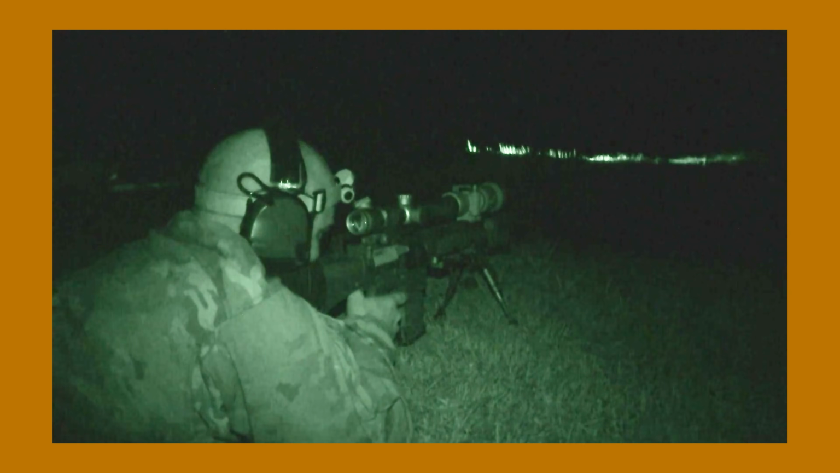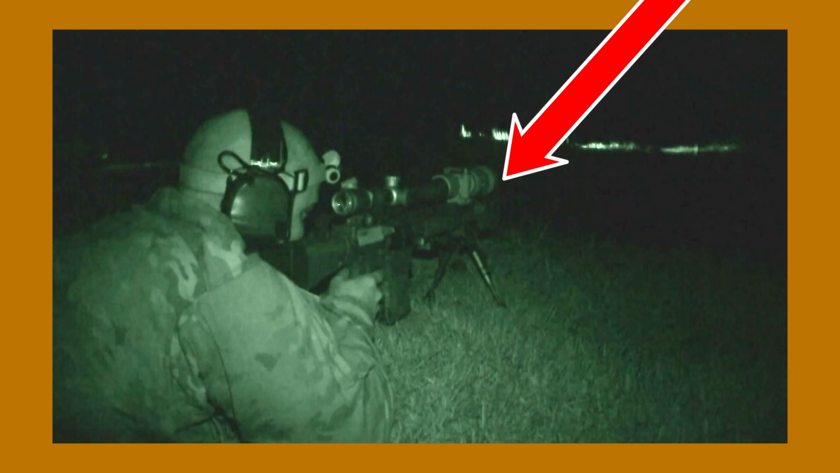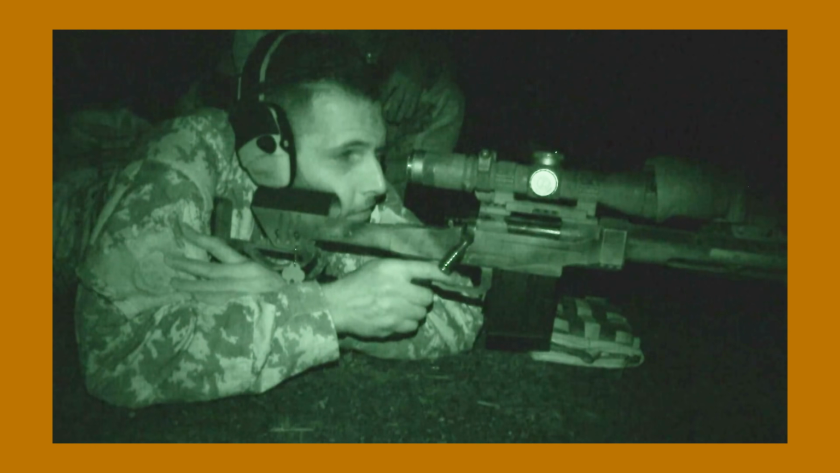There are things like thermal clip-ons, which basically add on thermal capabilities when you want it, and you don't have to worry about losing battery on your main sight or losing your zero if you decide to not use thermals during the daytime. I'm not here to argue which method is better or worse. Personally, I lean towards helmet-mounted myself, but that's personal preference.